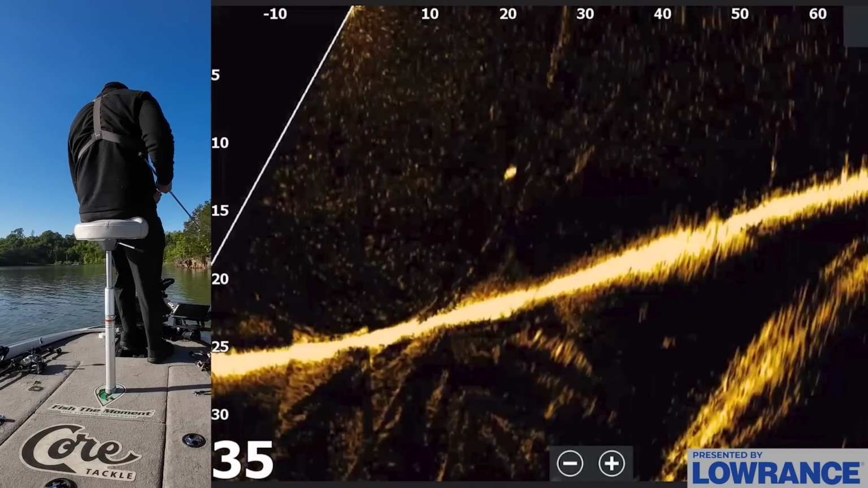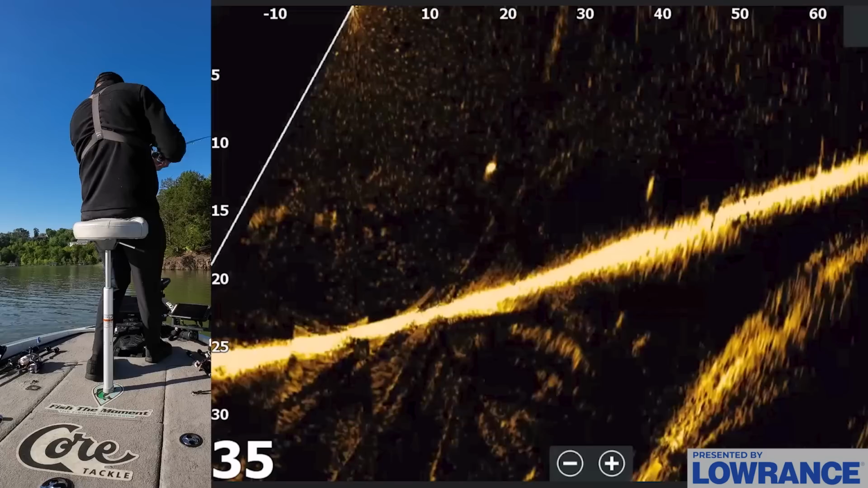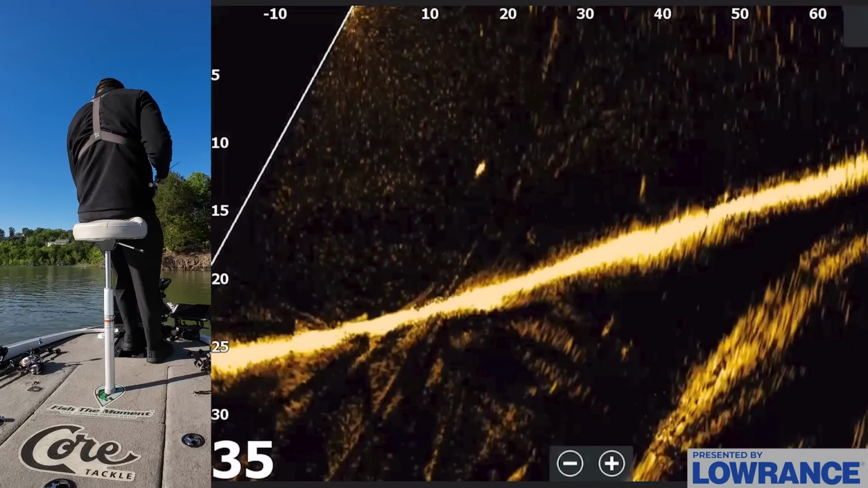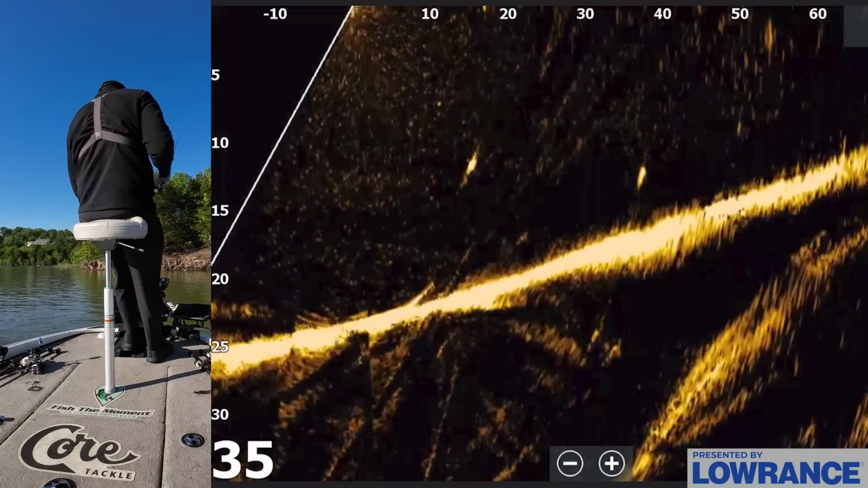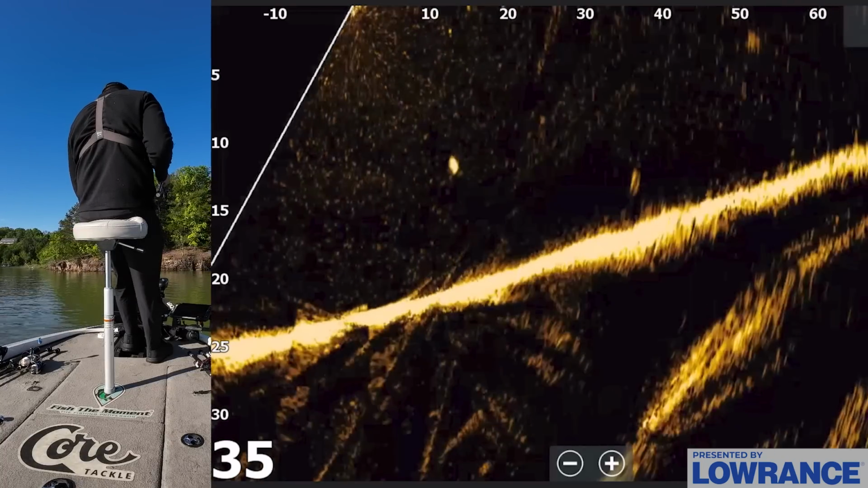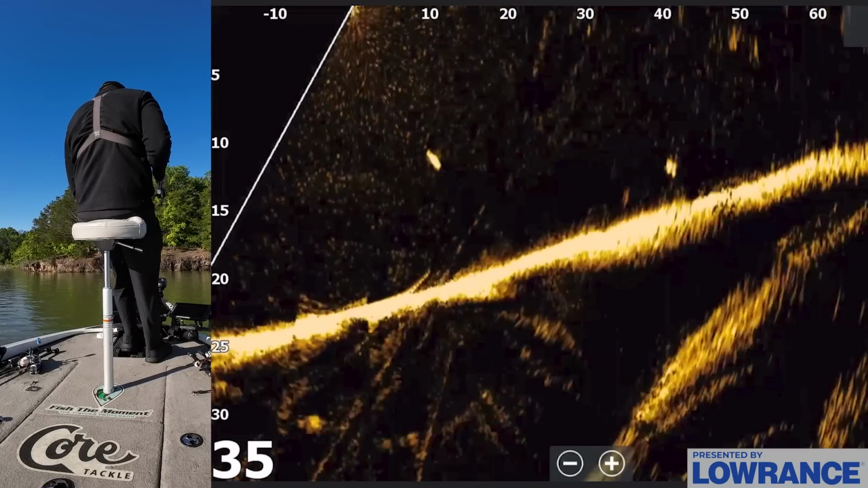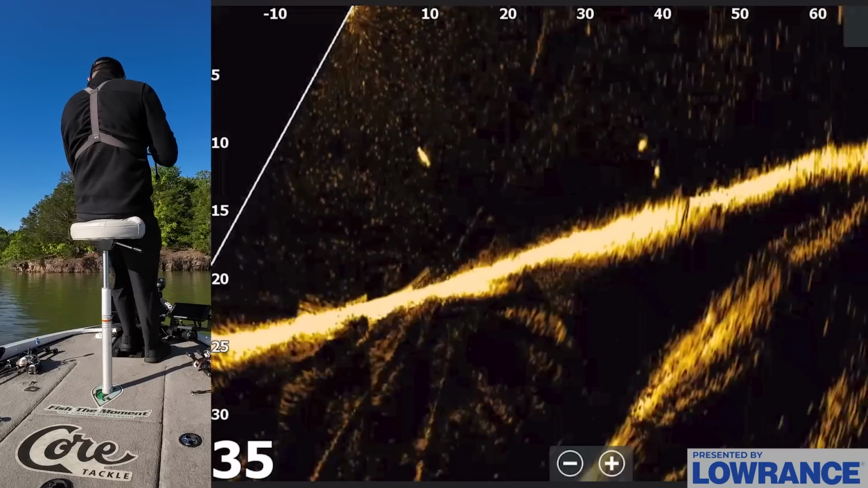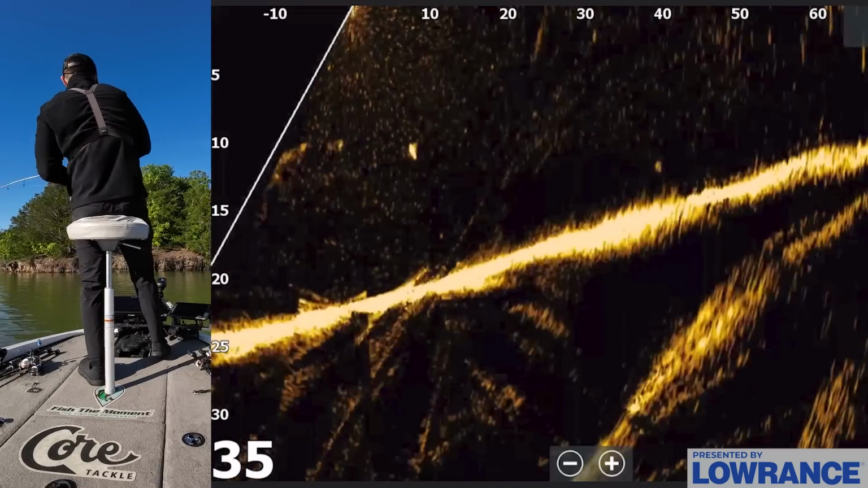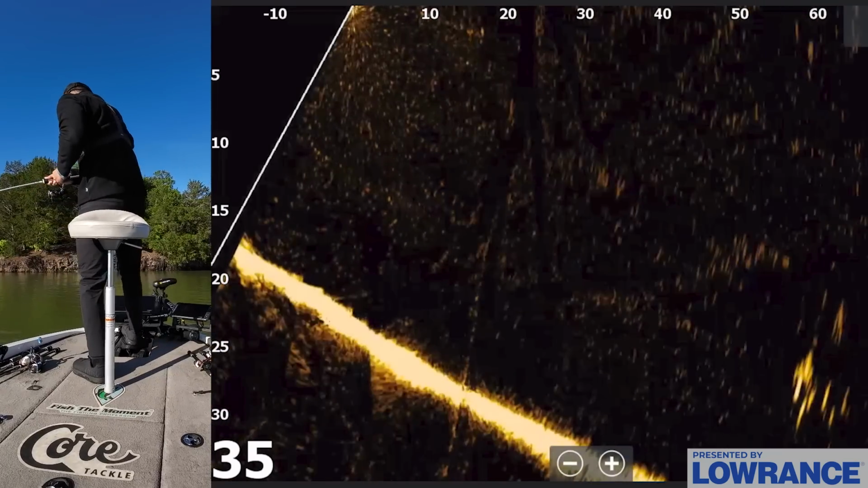Now there are a few dots further up here on this point that are closer to the bottom, and we might try on these. We saw a mix of arches and dots that didn't look like bass, and then a few that did look like bass. So get it, fish. Got him. What is this? This is a bass right here though. This is one of those arches that look like a bass, I guess. Nice one right here too.